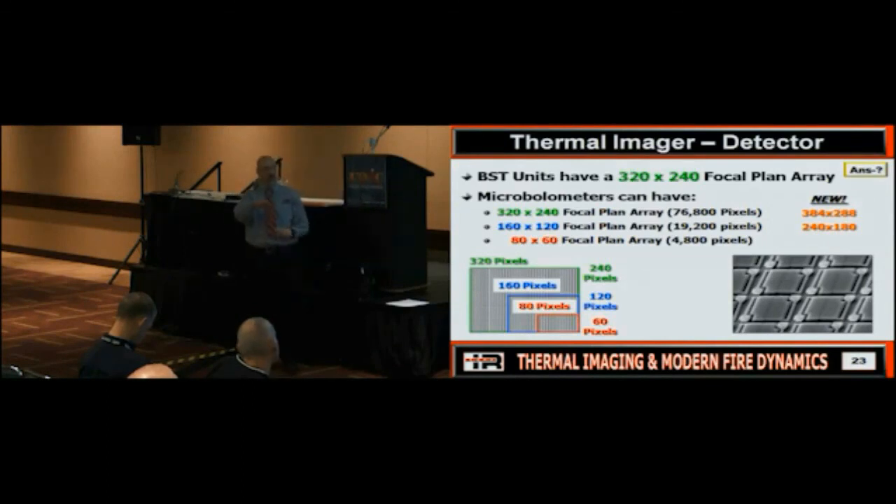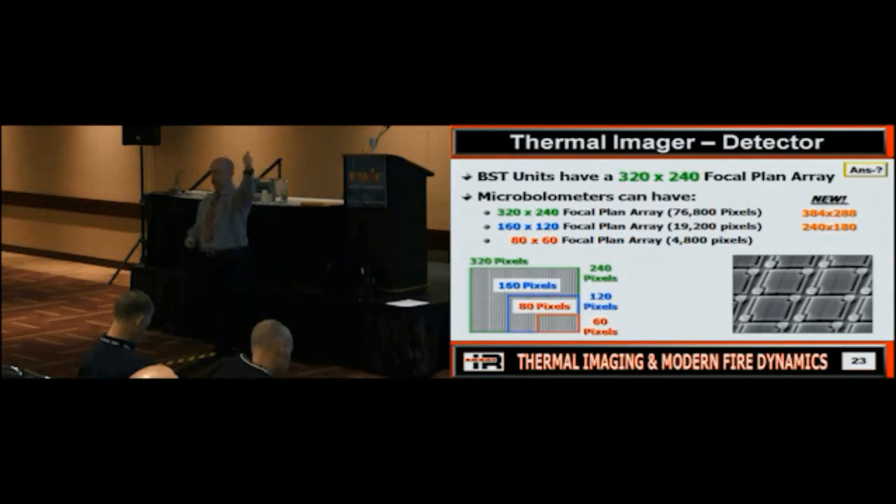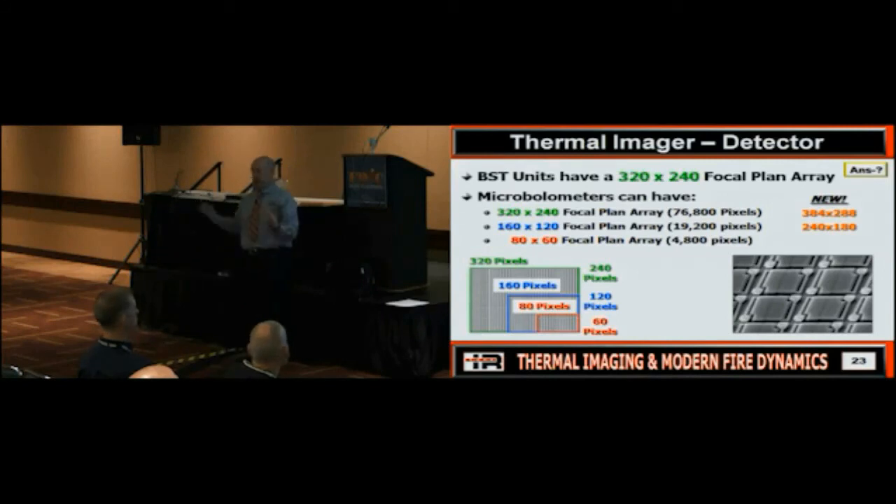They've also now come out with a 384 by 240. So you may even find these down on the floor right now. Higher pixel counts equals better image quality. So is everybody good on that? Now, you've got what you've got. If you ended up with one of these 80 by 60s, is it useless? No, it just means it won't necessarily give you the image quality in some situations. Is everybody good on that? So learn how to use what you have as effectively as you can. Bottom line, right? We got to do that. But if you're looking at future purchases down the road, more pixels is always better as far as image quality, okay?